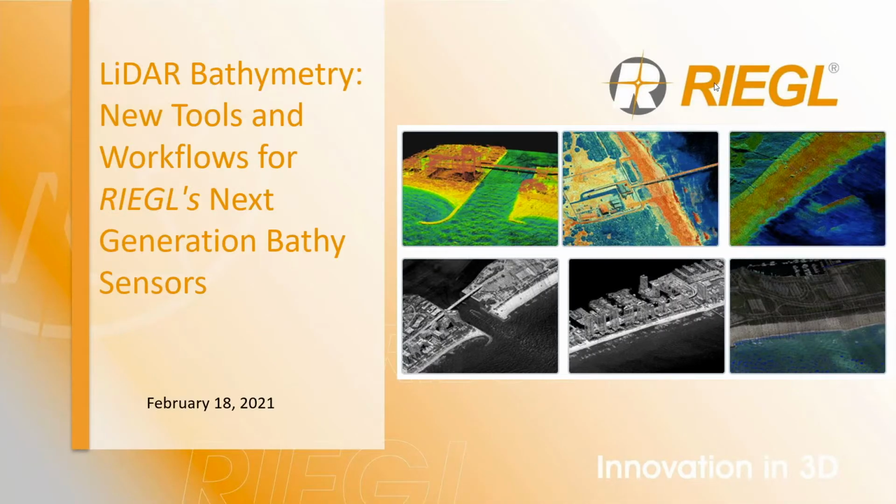Welcome everyone to our first webinar here in the month of February, already the 18th, hard to believe. And we're moving right along with our topic this month, which is bathymetric systems. So today we're going to talk about and explore the overall field of LiDAR bathymetry and specifically focus on our workflow and some of the tools we have to help you deliver data to your clients.